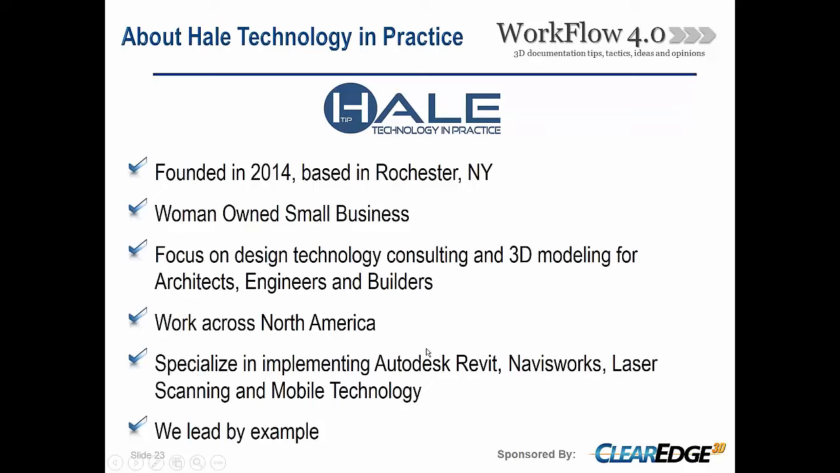With that design technology background, there is a focus on the Autodesk products. We do have some experience in some of the Bentley platforms as well, but primarily the focus is on delivering Revit, Navisworks, laser scanning, and we do also get into the crossover with mobile technology. And as a bit of that focal point, I said we do focus on implementing these technologies into firms, but we lead by example. So we're not just saying this is how we suggest you do it. We basically lead by example and say this is how we do it, and then suggest that you do it the same way through our own trial and error and education.